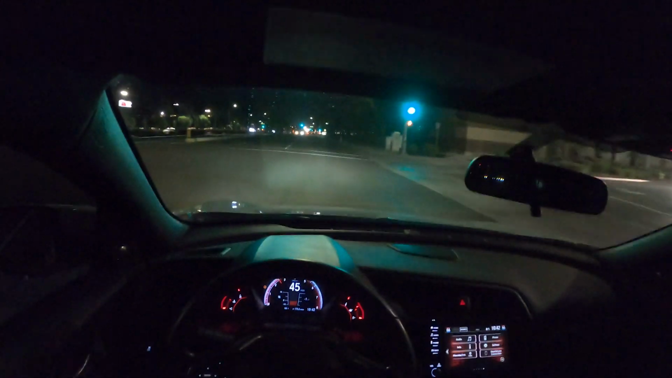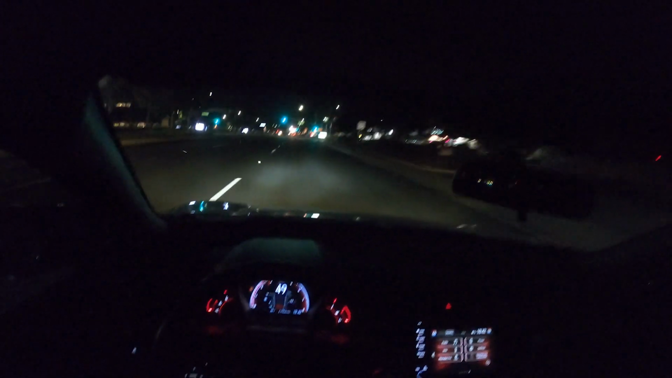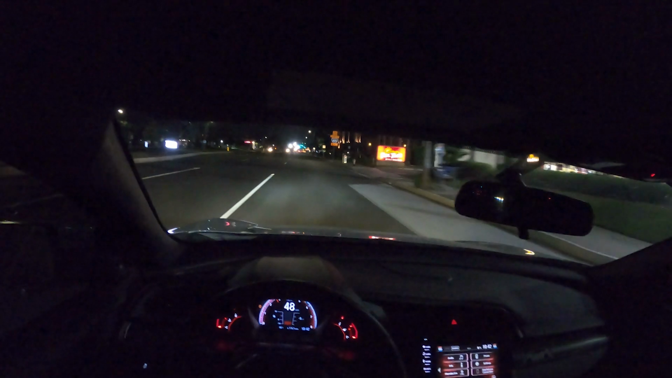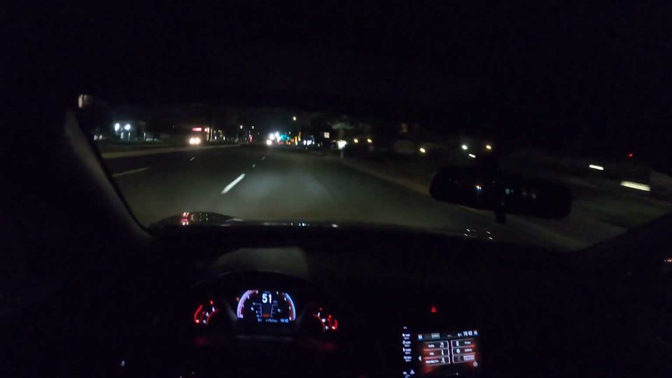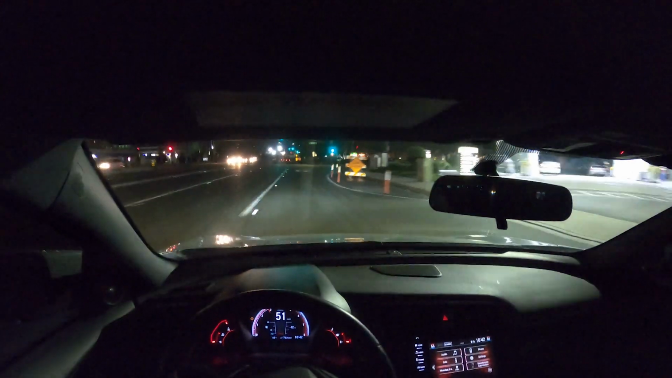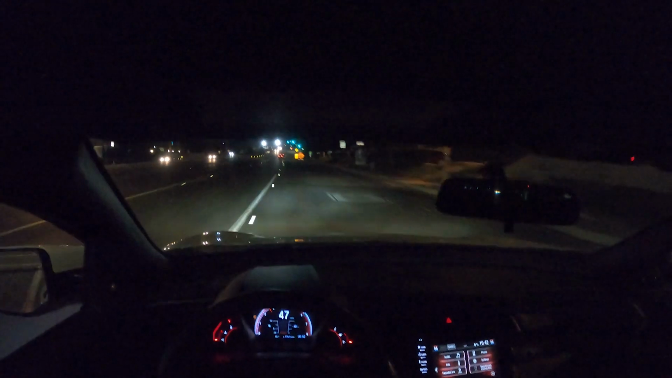I do have a stage 3 clutch from Action Clutch with the stock OEM flywheel, which is a custom job from VC Racing himself, who partnered with Action Clutch to get this clutch done. So just to give you a heads up, I am running an aftermarket clutch, and it's been holding up good. It still holds. Haven't had any real issues with it yet, but we're gonna go on the freeway here. I'm gonna roll the windows down a little bit. Maybe I'll roll them down all the way.